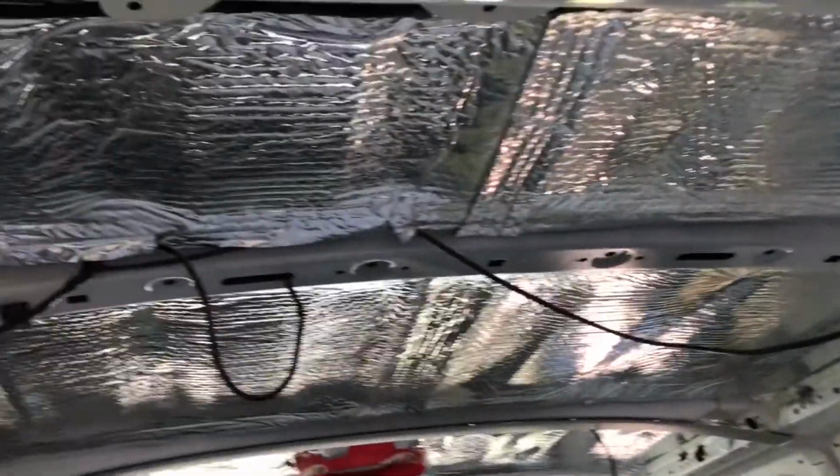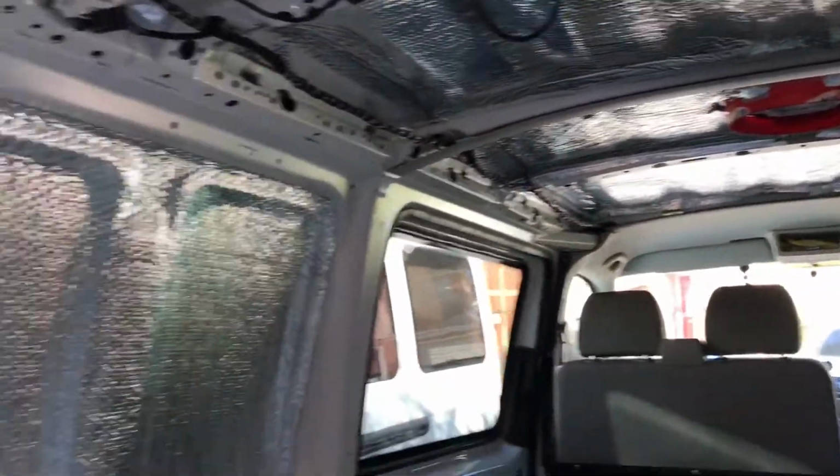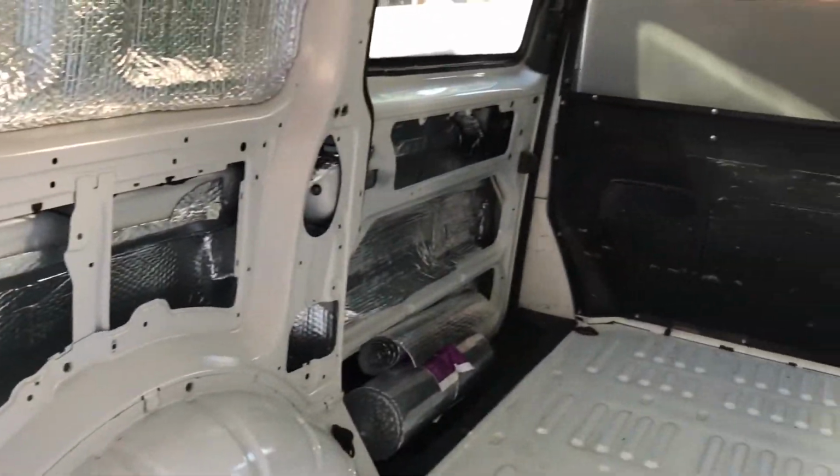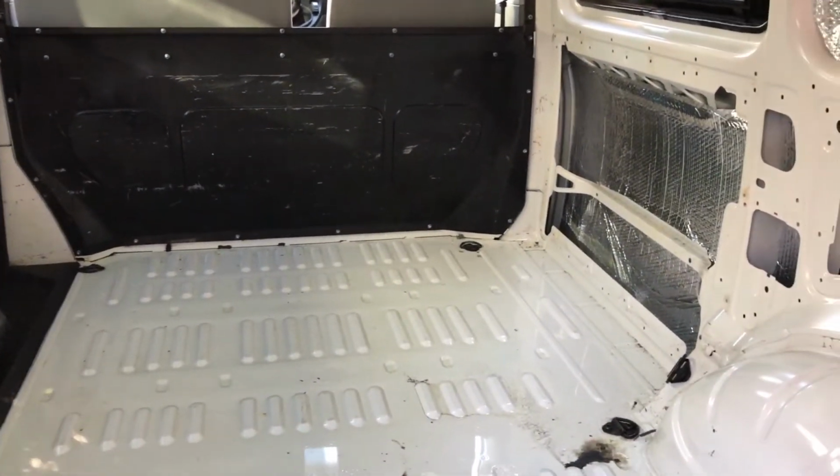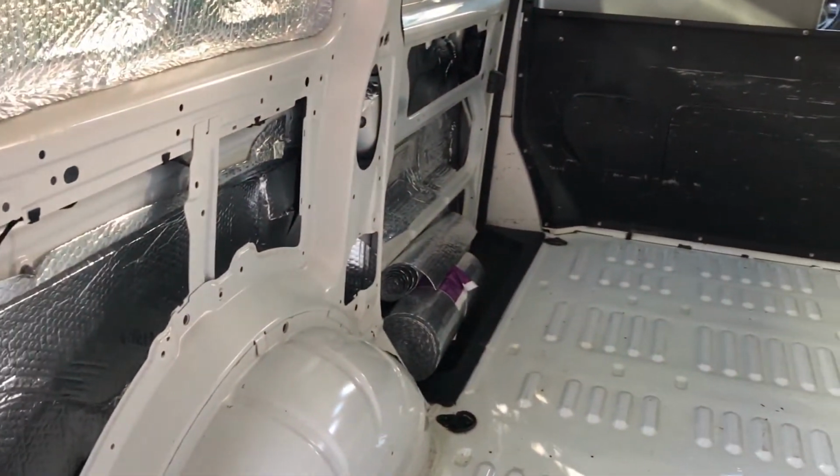I've done all the cavities, the side bits, the ceiling, this side, all down there. Just got to do the floor next, and I forgot to do the tailgate as well, so I'll need to do that at some point. I might not do that today. That'd be easy enough to do on its own.